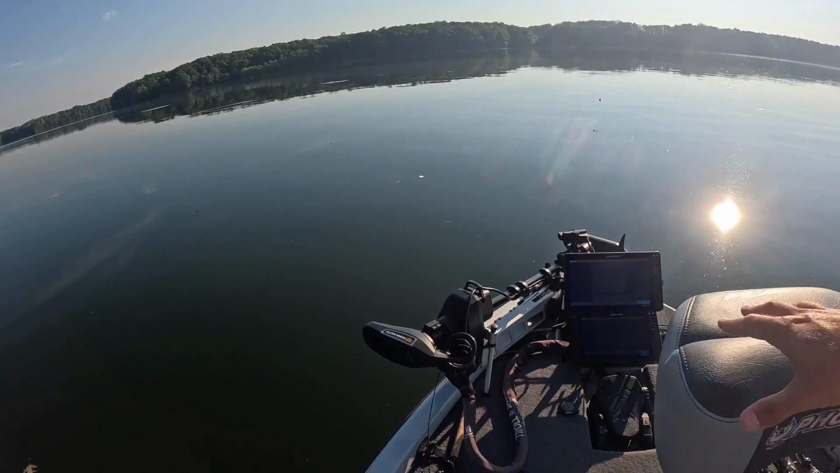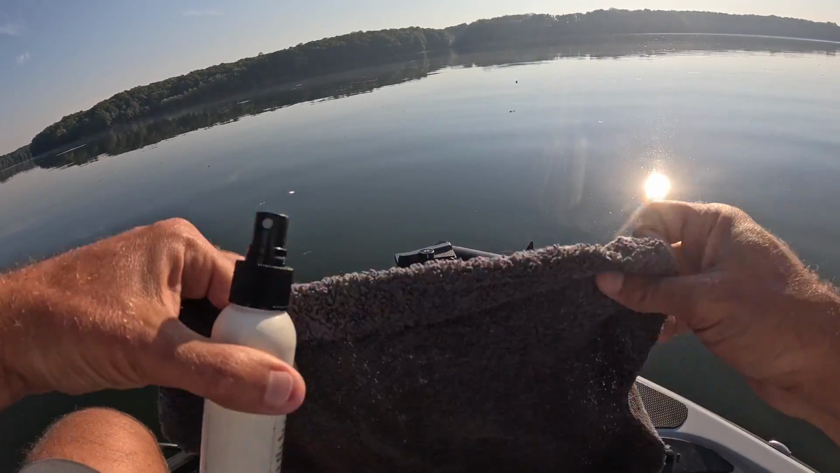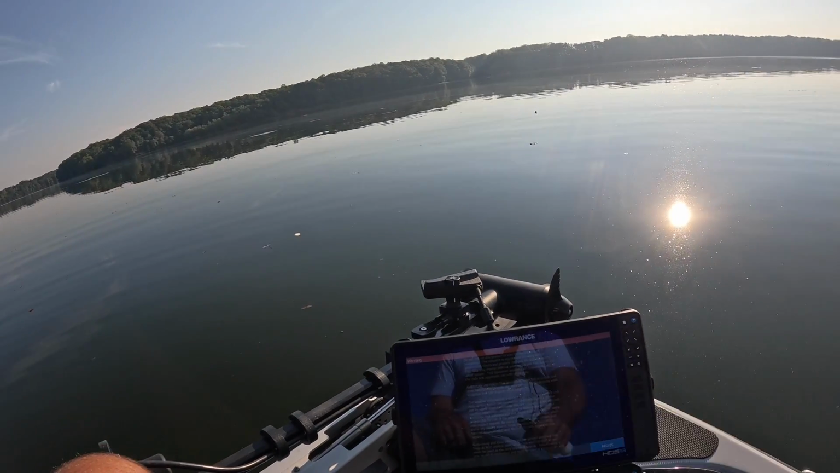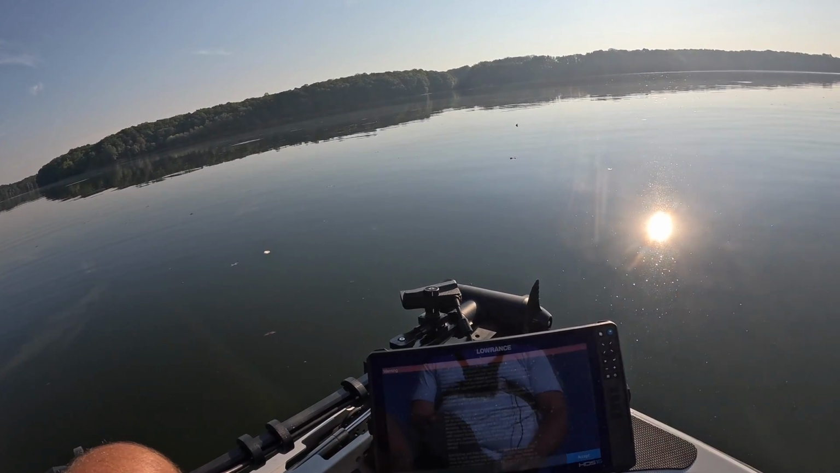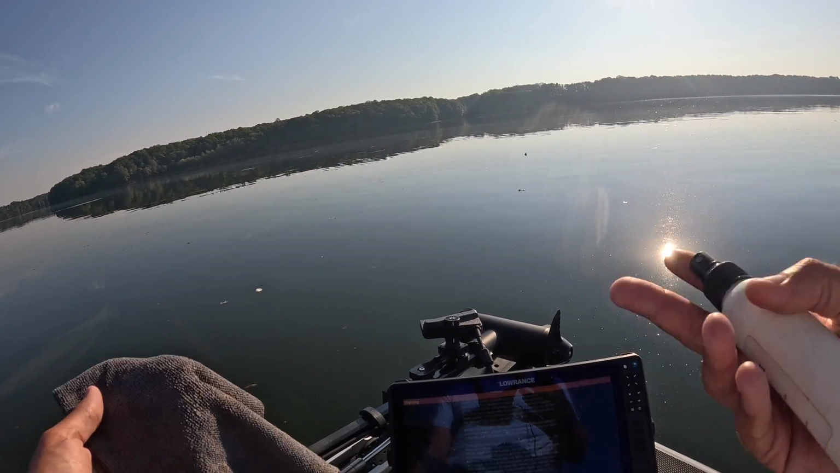All right, so let's take a look at my setup first off. I run my Active Target 2 on an HDS Pro 16. I always tell people, get as big a unit as you can afford. When I made the jump from a 12 to a 16, it was pretty dang impressive. If your budget only allows a 9-inch screen, then that's fine. Buy that 9-inch or 7-inch or whatever and just learn it.